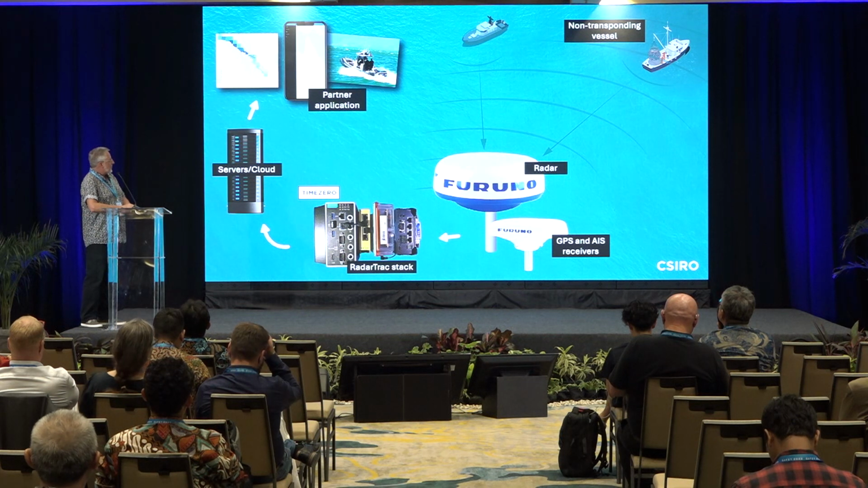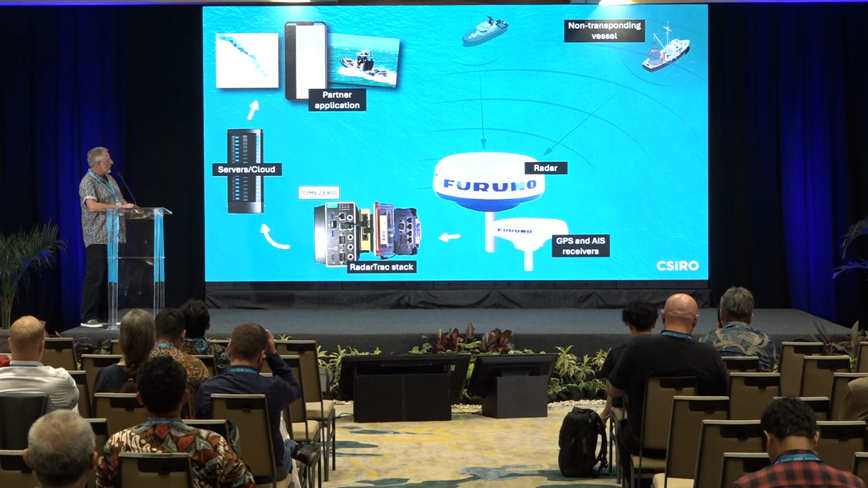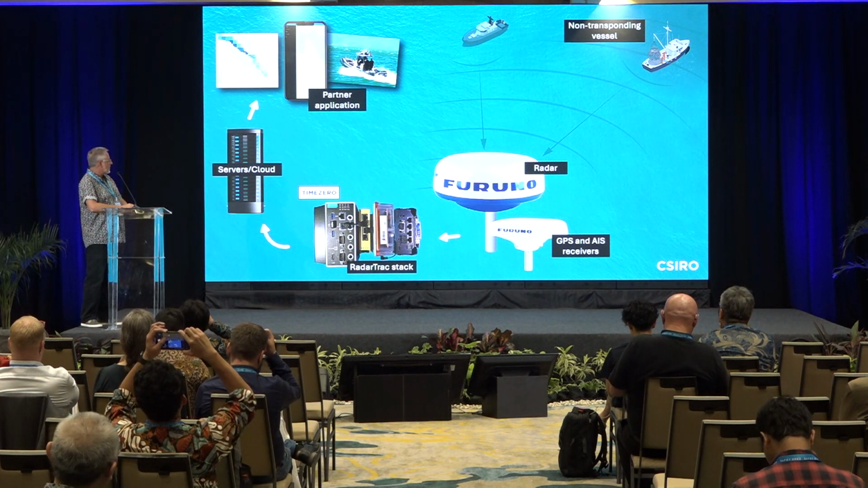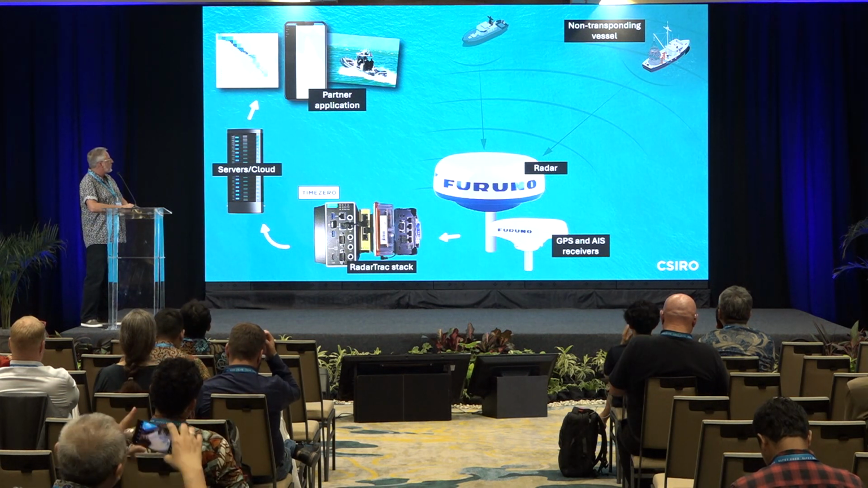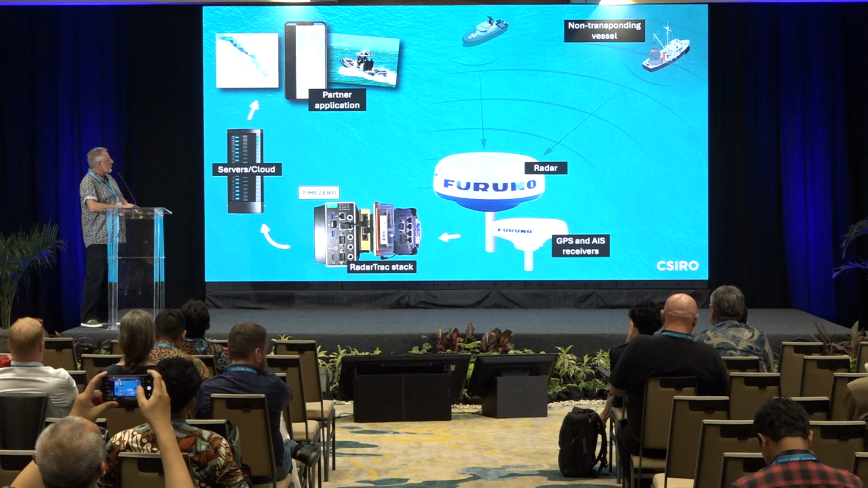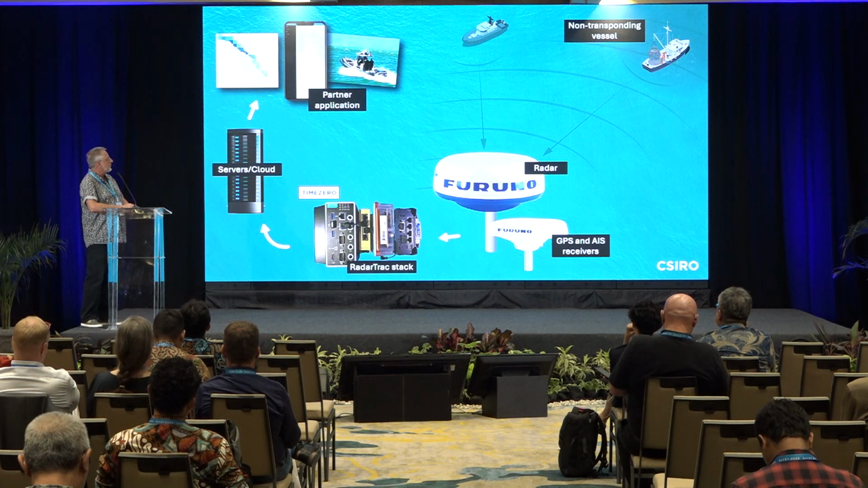This process here in graphical form: the two antennas, the radar, the GPS and AIS receivers pass data to the RadarTrac stack, which goes to the server, to the cloud. We make it available to partners. Here we see two vessels. Both are being picked up by the radar, but only one is being picked up via AIS because the other one is a non-transponding vessel.